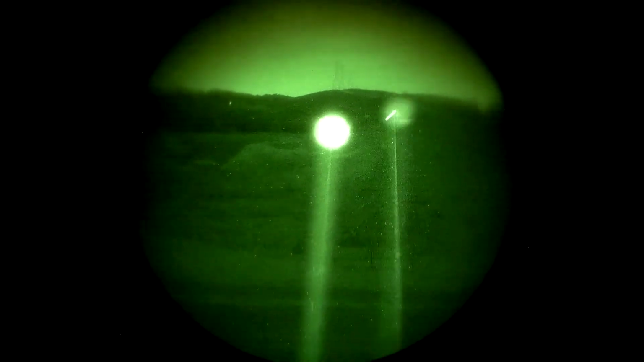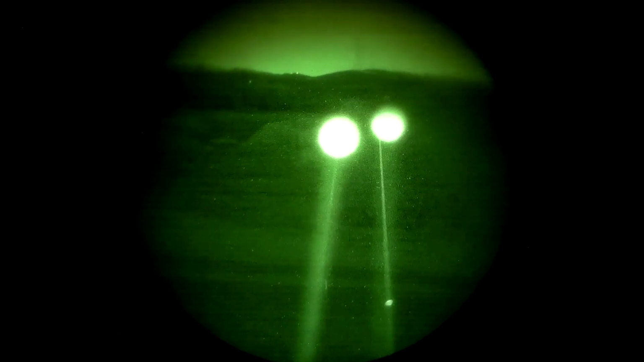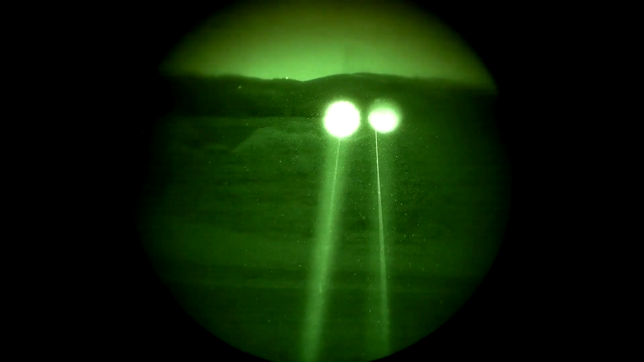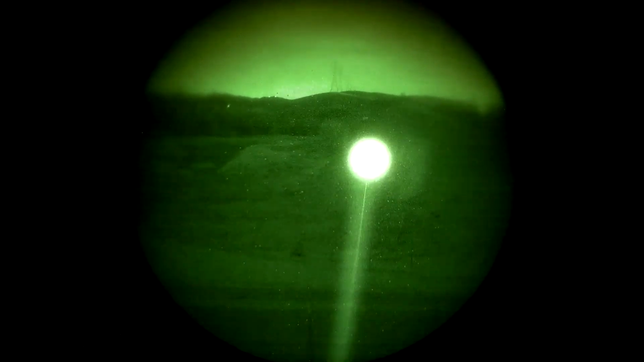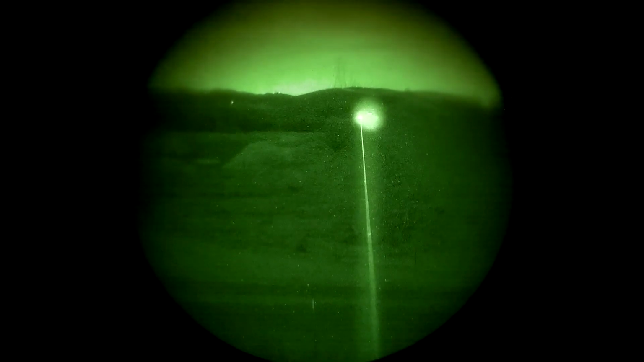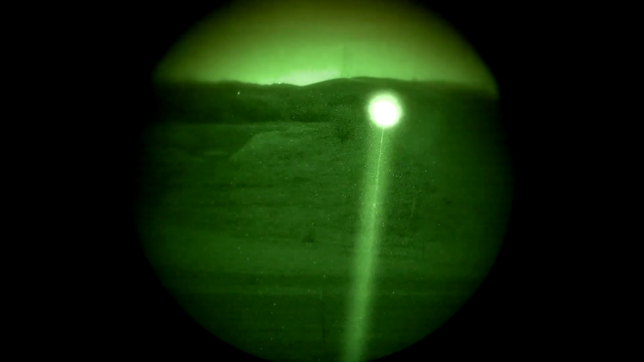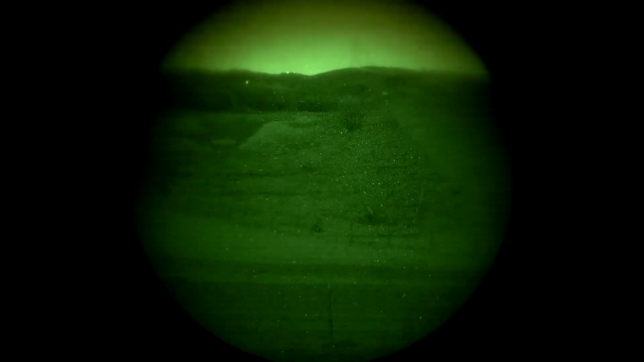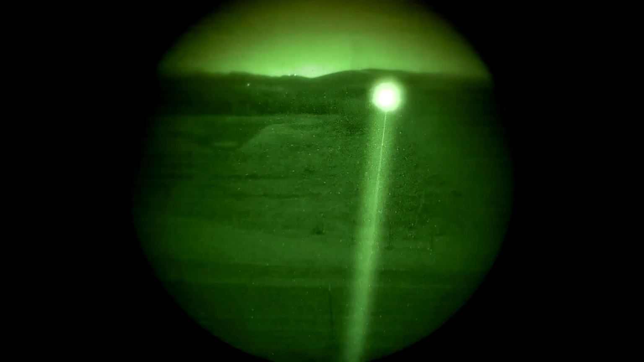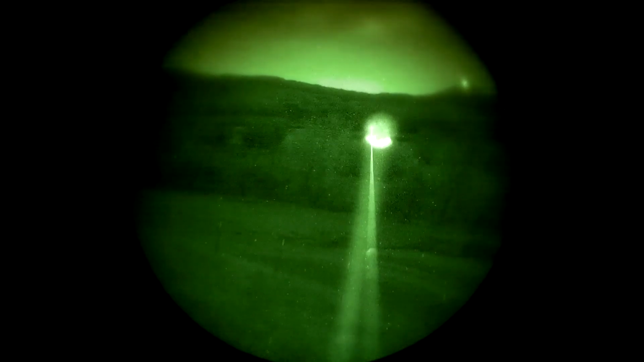Okay, the NGAL is not zeroed, so we'll switch these off. So similar size to the MAWL-DA. MAWL-DA is brighter at the same size. You can see the MAWL-DA, or this is the NGAL, MAWL-DA at 500 yards. 400 yards, MAWL-DA is brighter.